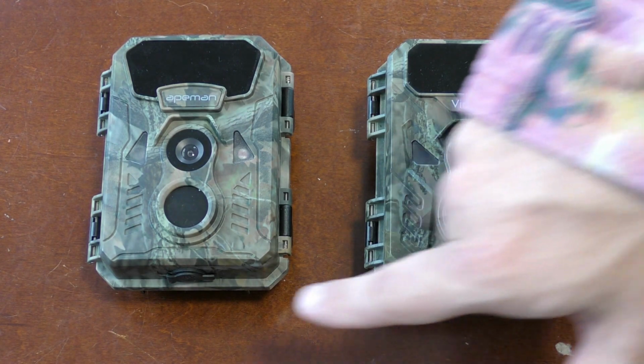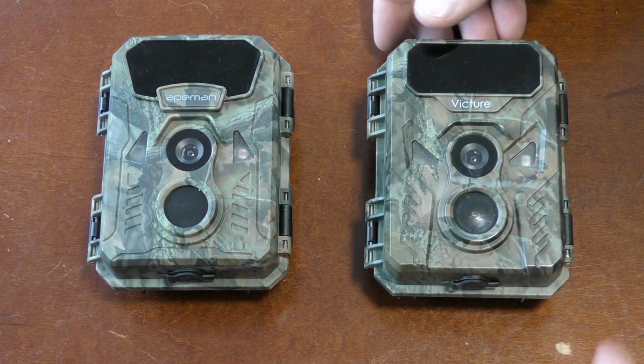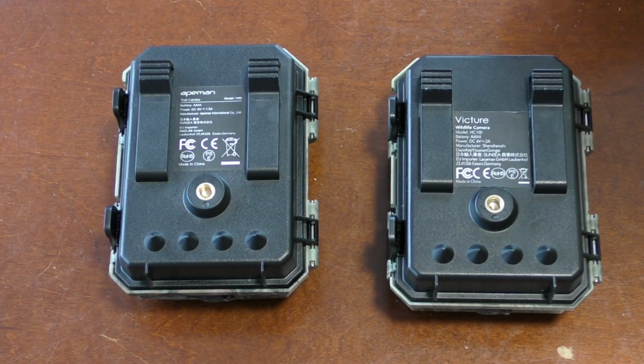Underneath is an input for power. I haven't actually ever used that. On the back, we turn them over. Again, you can see they're pretty much identical.